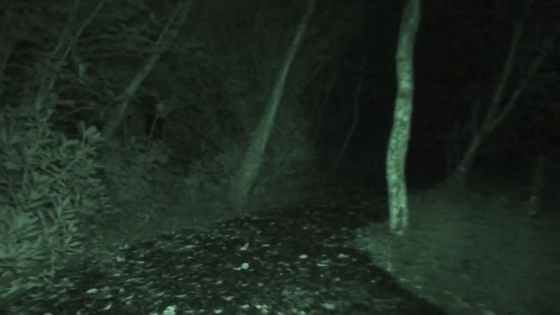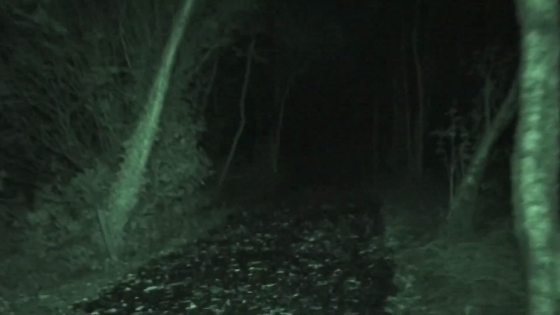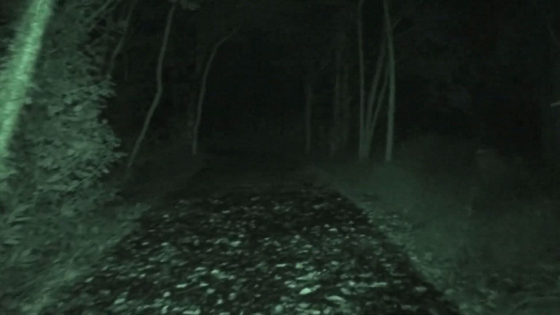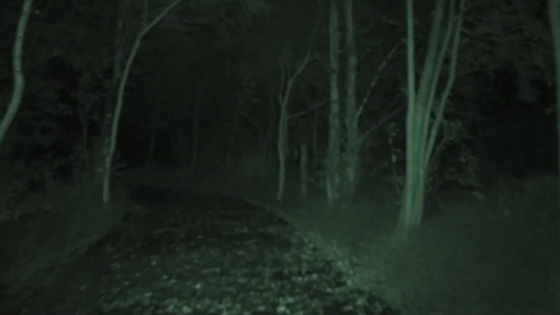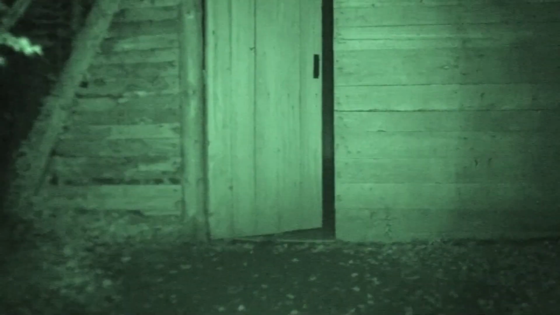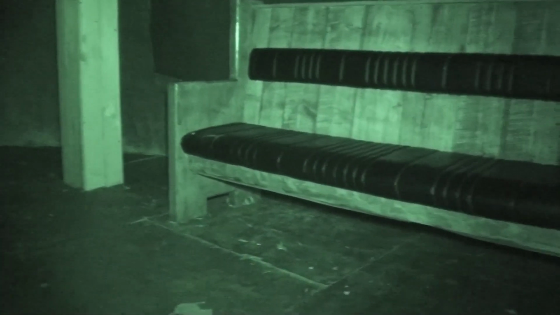I thought I would manage full night vision without any lights, but it's pretty difficult. I've walked off the footpath a couple of times without a torch. So, here is what used to be the manger. There used to be hay and everything in here, but they put a floor and stuff. I'm actually going to sit down for a little second. Right.